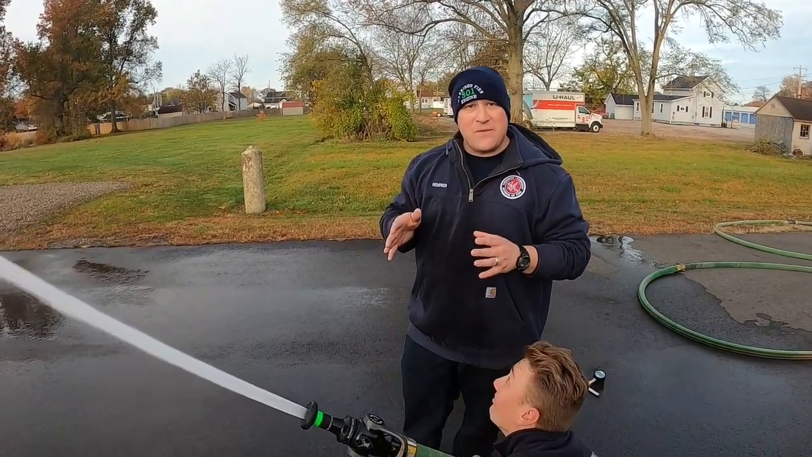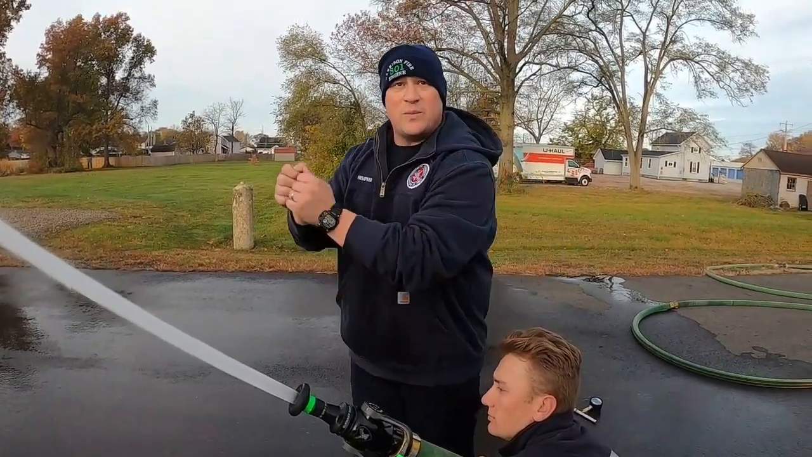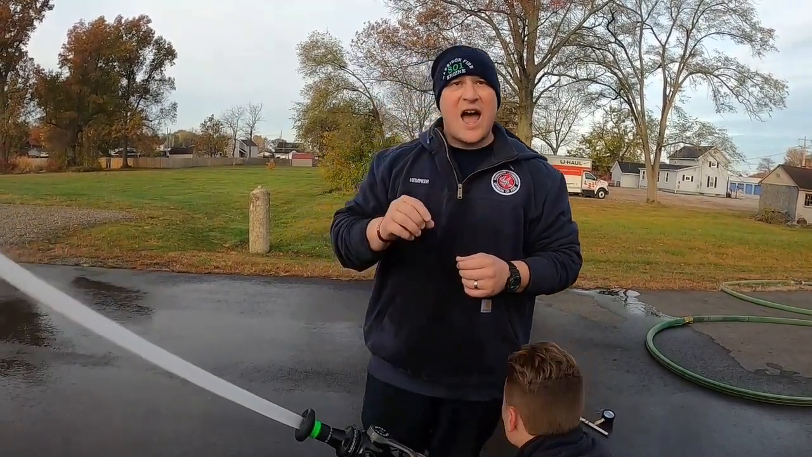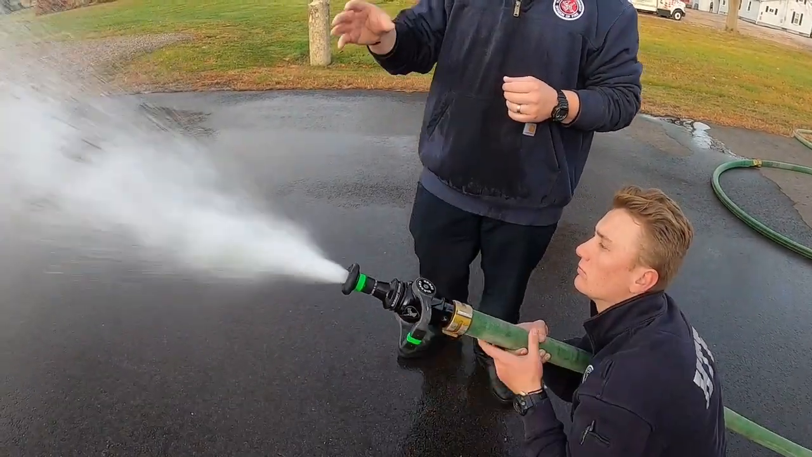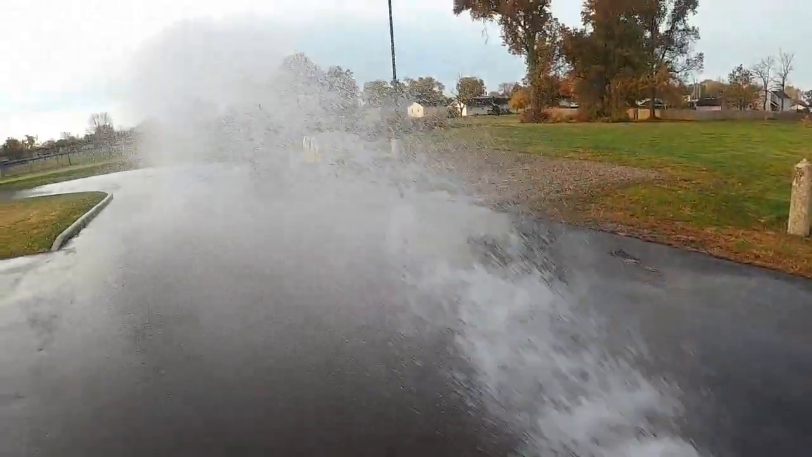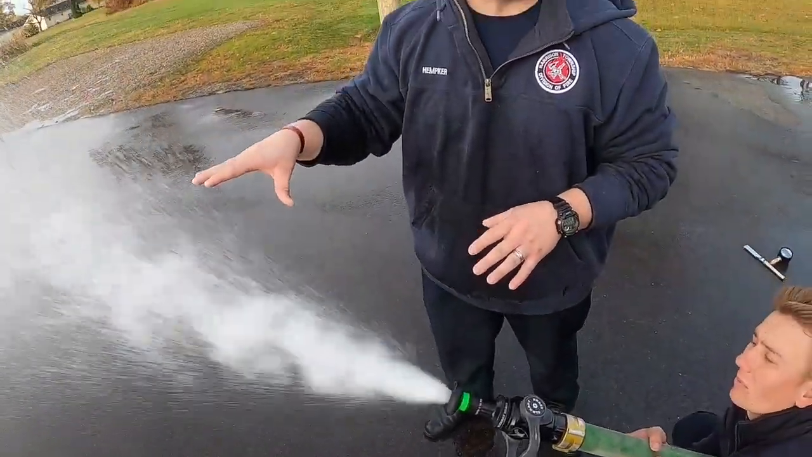The problem is some firefighters, they start having this nozzle come into them. They want a half bail to reposition or to move. The beauty of the smooth bore is I have the audible cue and the visible cue. So go ahead and half bail. I can visually see that I have the half bail. Correct? I get a half bail. My stream's broken up. I can see that. We're not gonna have that in the house fire, but I can hear it.